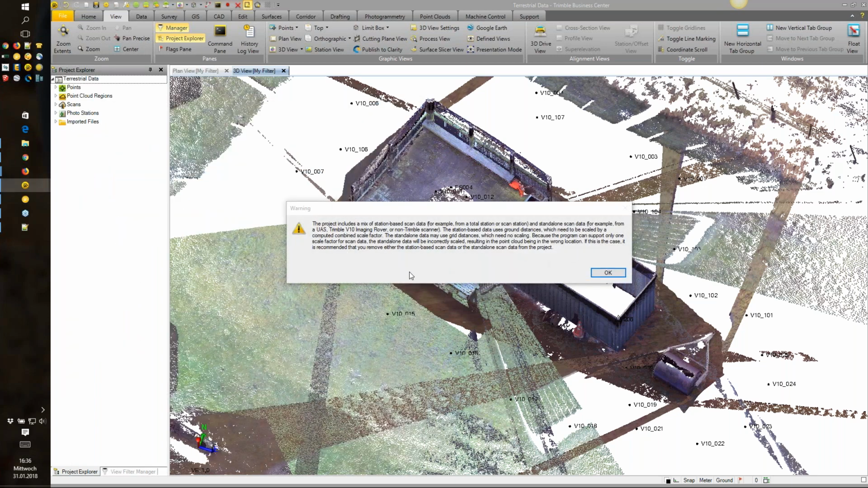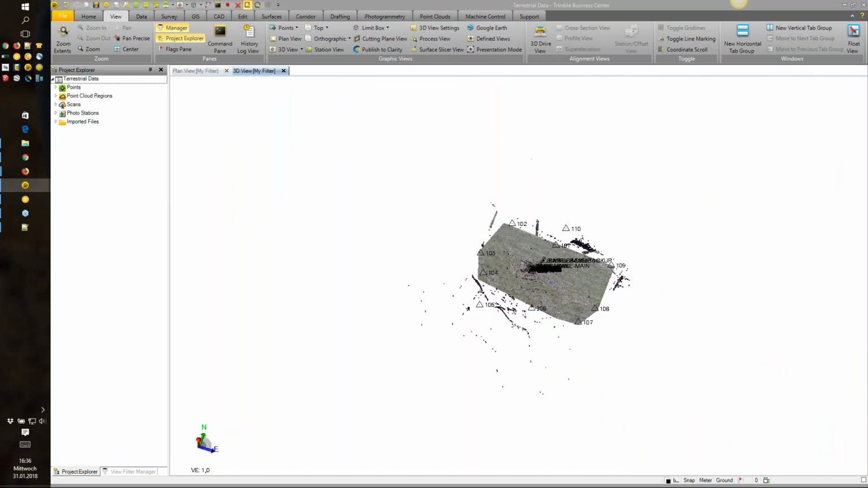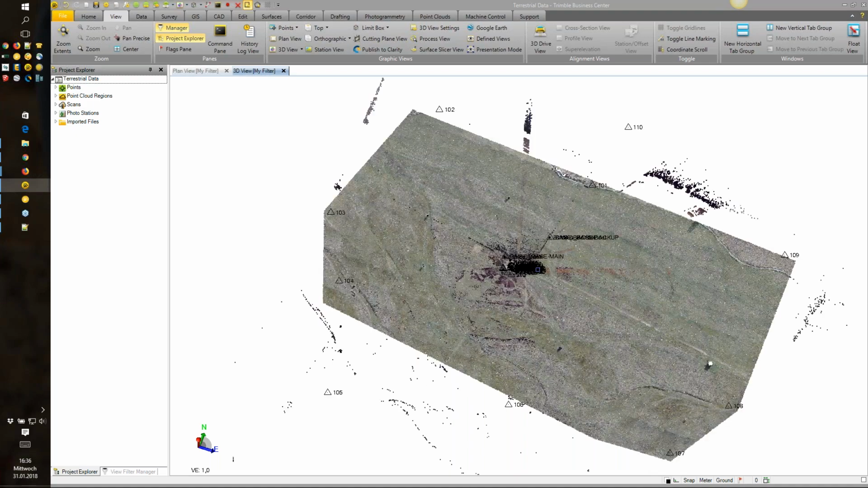you will see a warning which says that the project includes a mix of station-based scan data, for example total station or scan stations, and you need to be aware that the point clouds showing in TBC might be different, or you need to be aware of this ground distance topic, which needs to be scaled by a combined scale factor. So when I'm hitting OK, our point cloud from the first project will be imported into TBC.